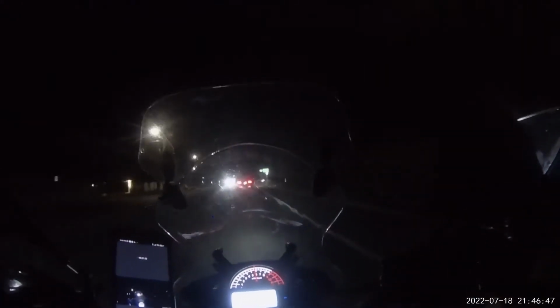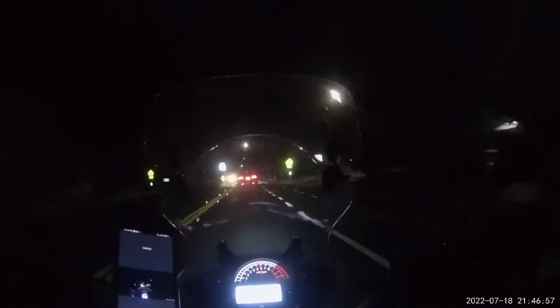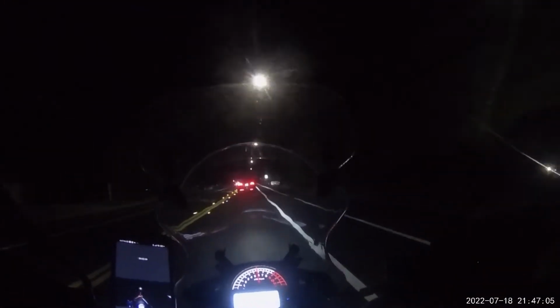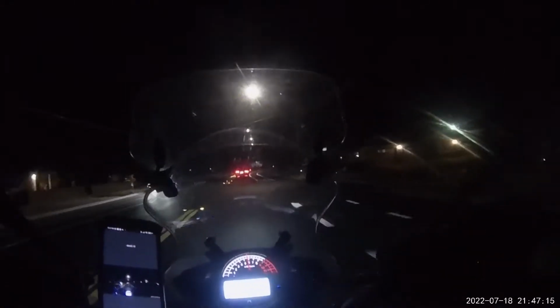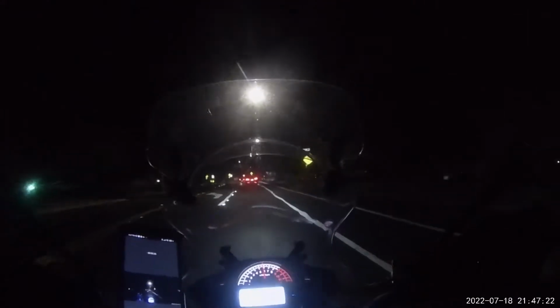Whereas if I was in an area that was already pretty densely populated with street lights, where the street's already pretty well lit, low beams would have been sufficient to potentially see road hazards in front of me. And later on we'll get to see what it's going to look like using my different lights, the auxiliary lights and such, as I said before, on the back roads once we reach that section.